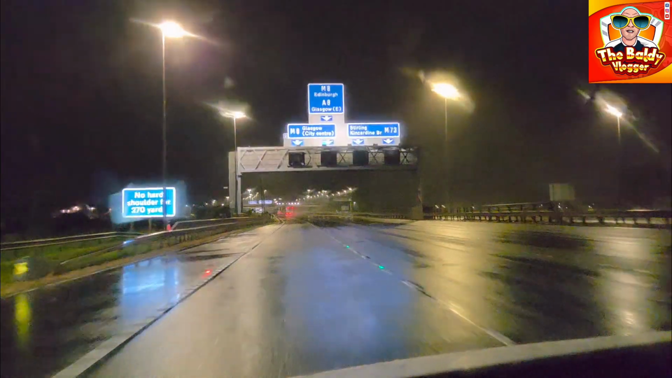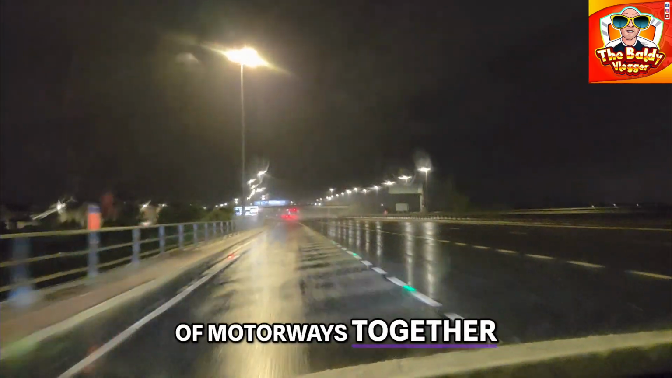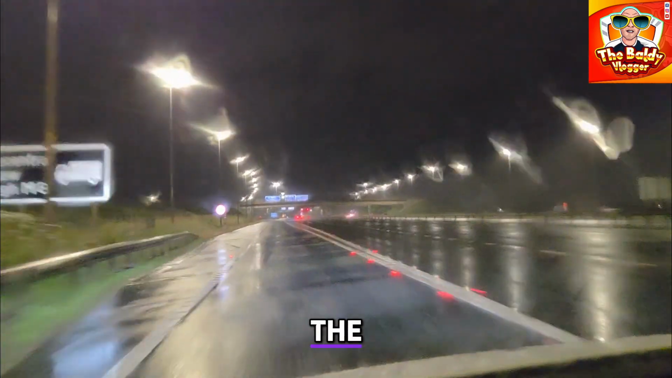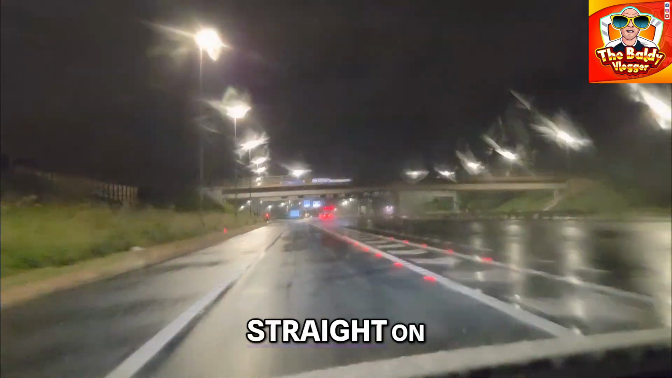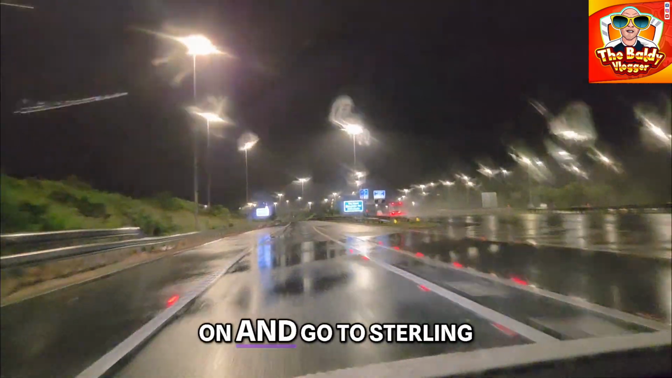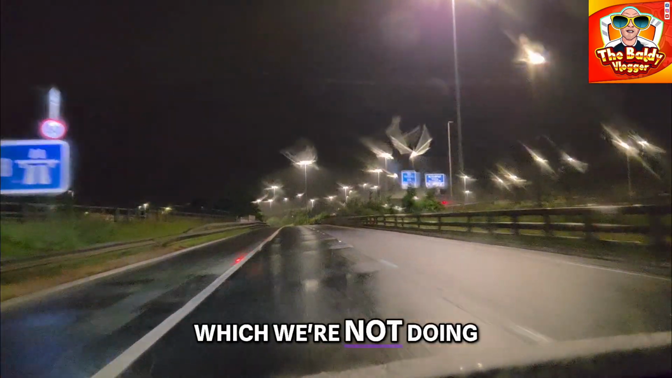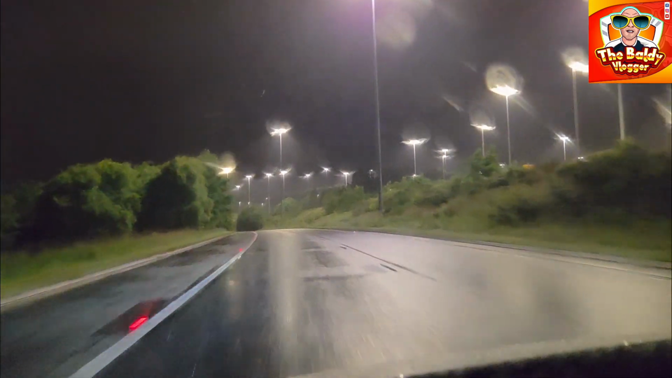So this is the turn off. This is what you call the M73. It links a couple of motorways together, the M74 and M8, and this is where you turn off for the city centre. Go straight on, you do another turn off for Edinburgh or Glasgow East, or you carry on and you go to Stirling, which we're not doing. We're going to join the M8 West.